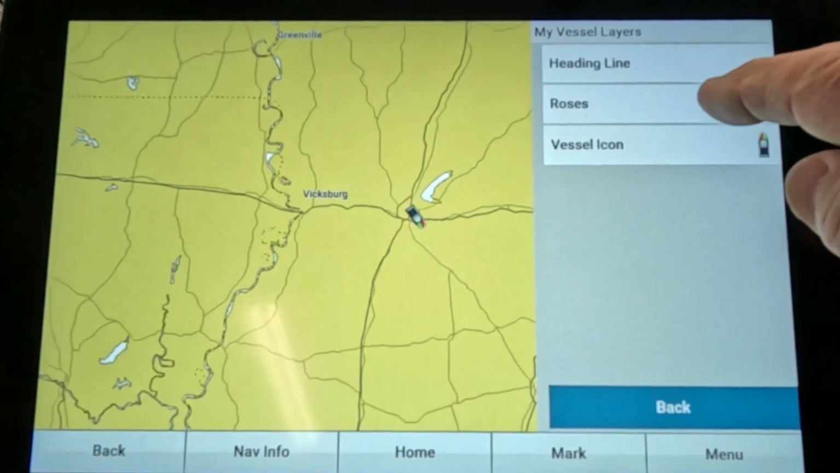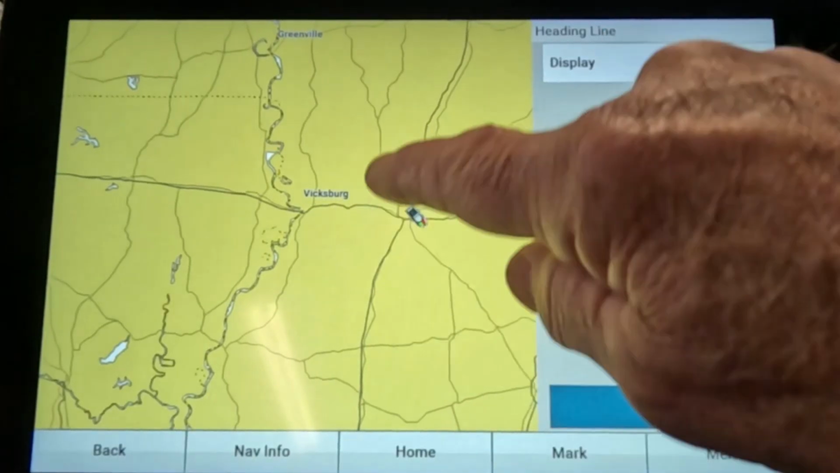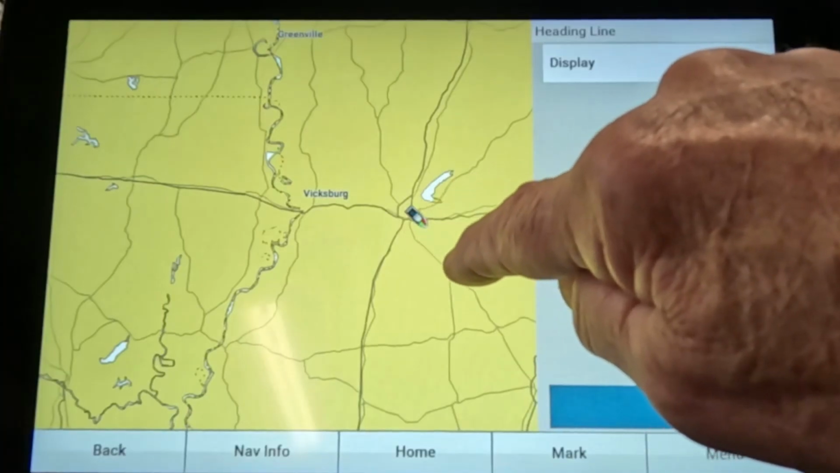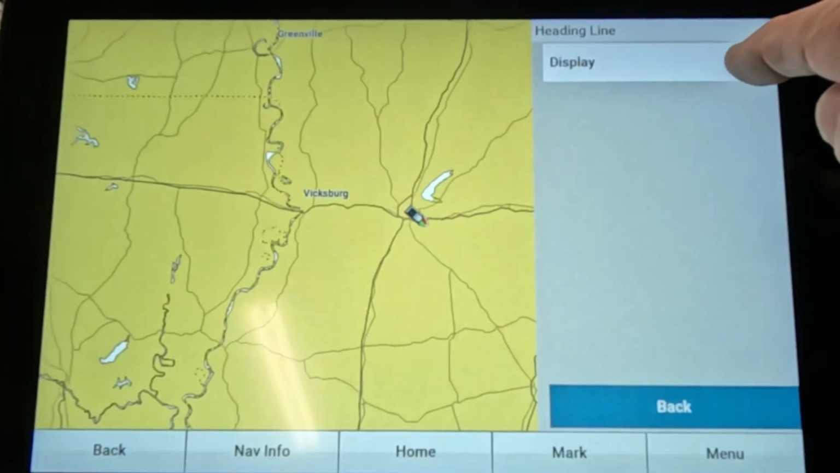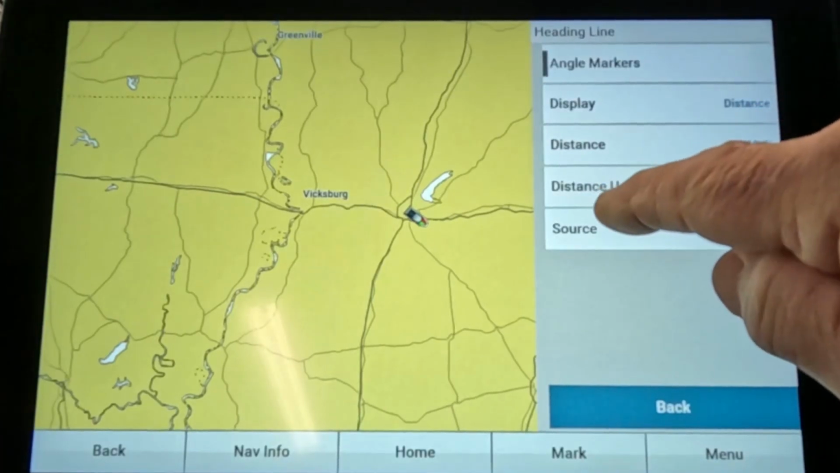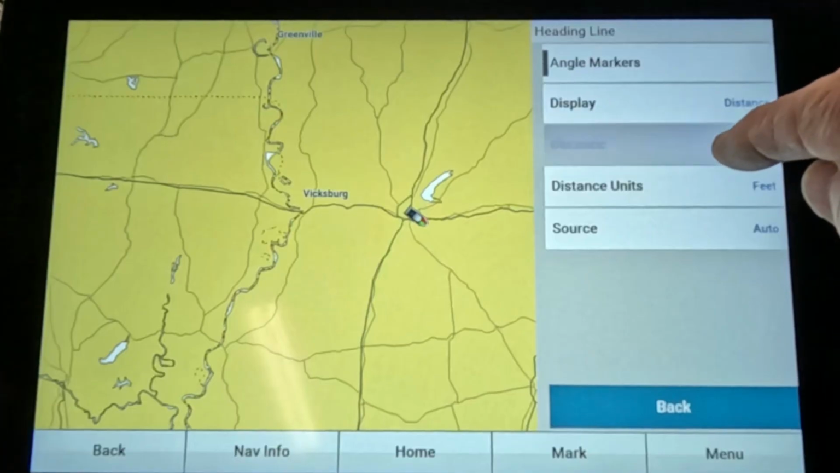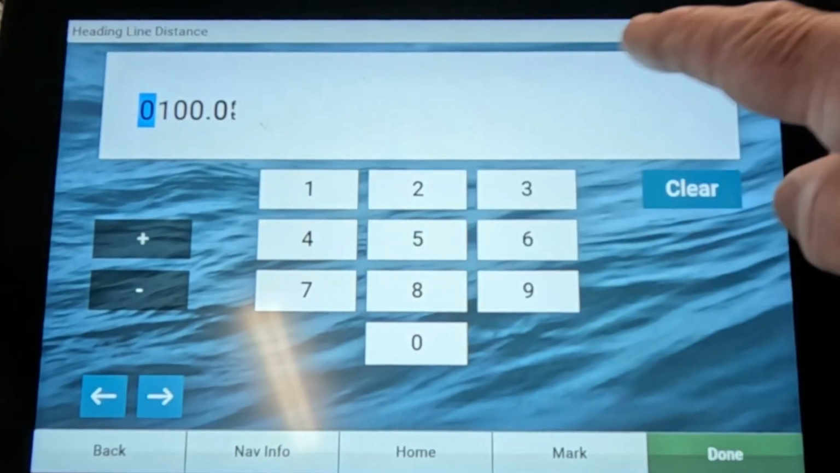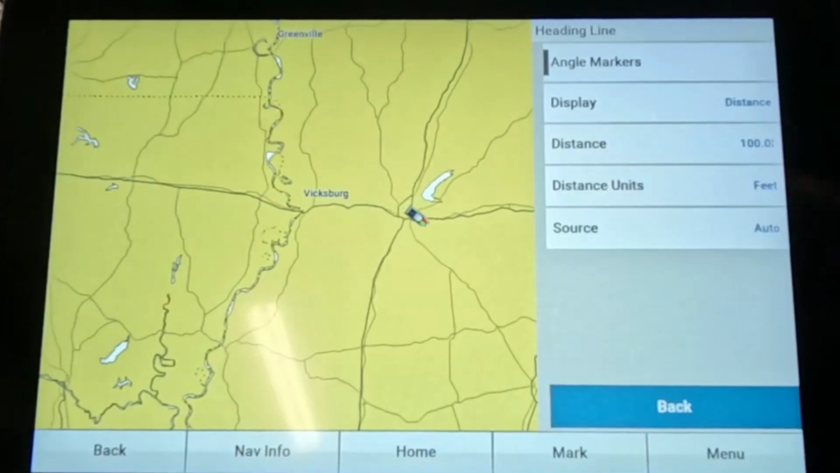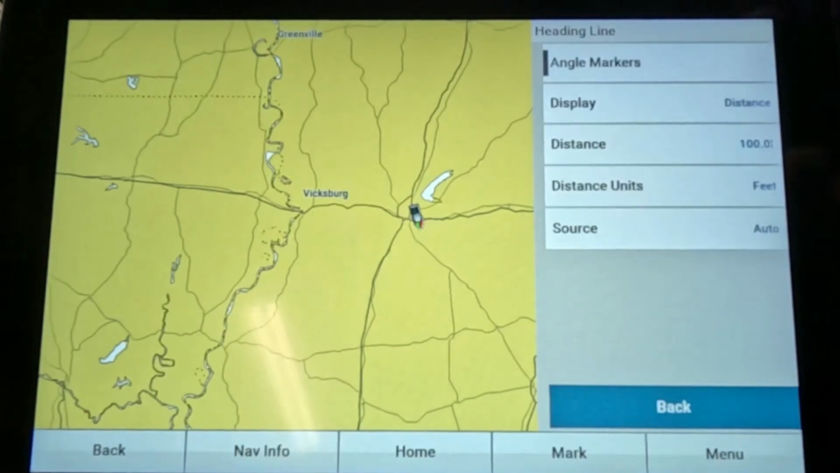My vessel, same thing as a minute ago, you want that heading line on that points out from the point of your boat. So go to display, distance. All of these right here should be about right. You can always change this to however long you want that heading line to be. I like mine at 100 feet. So make sure you turn the heading line on.